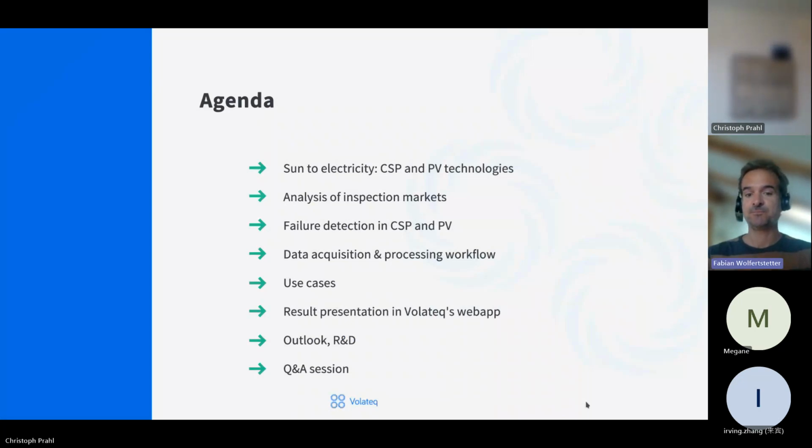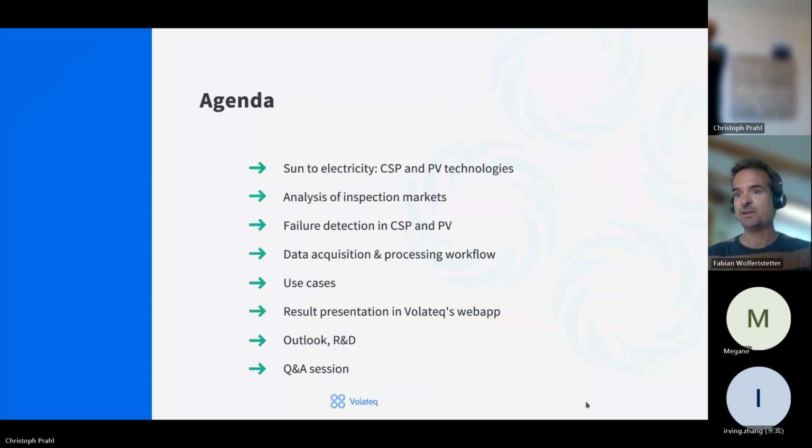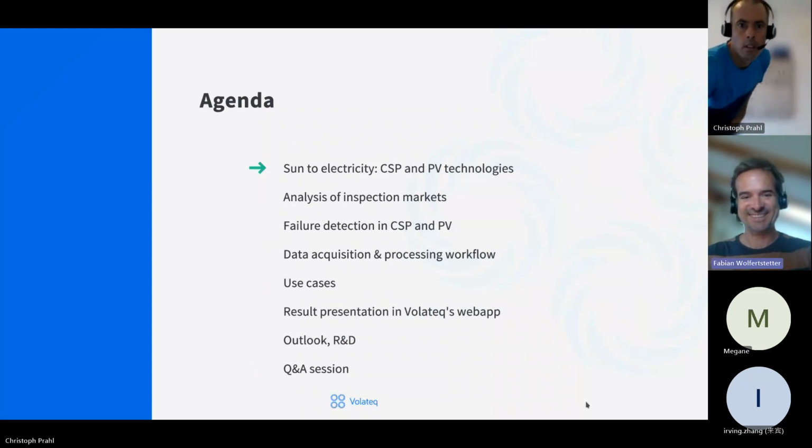Present some use cases and how we later present the results that were produced in a measurement campaign to our users and customers, and then go into Outlook R&D, what we're actually working on, and the question and answer session. So Chris is jumping around. Go to the next one.